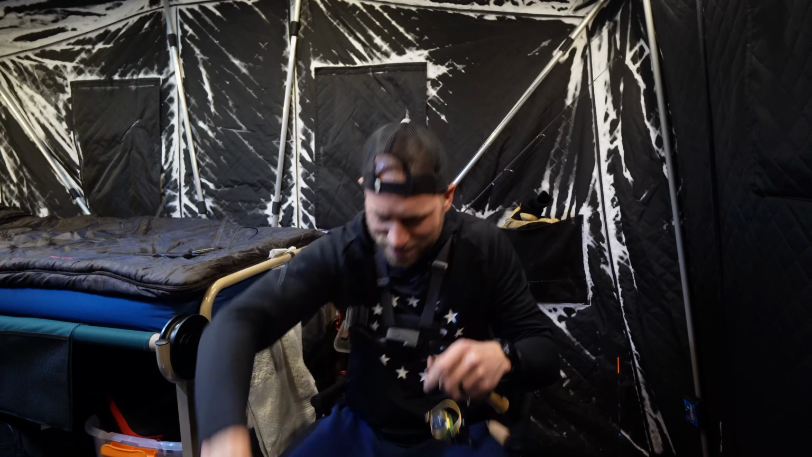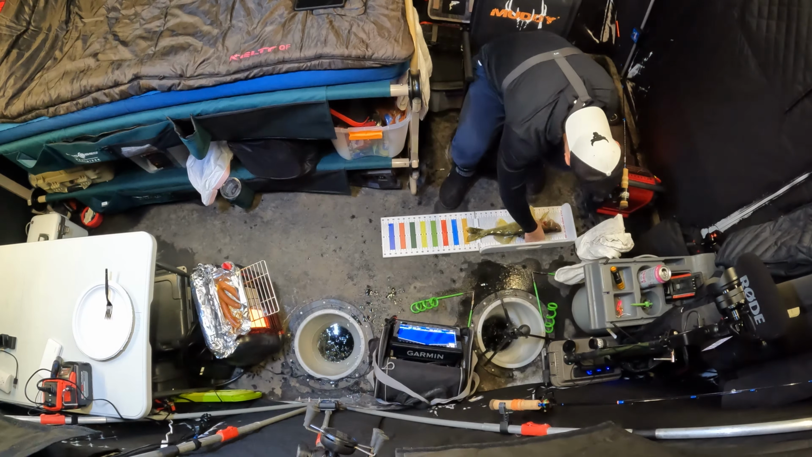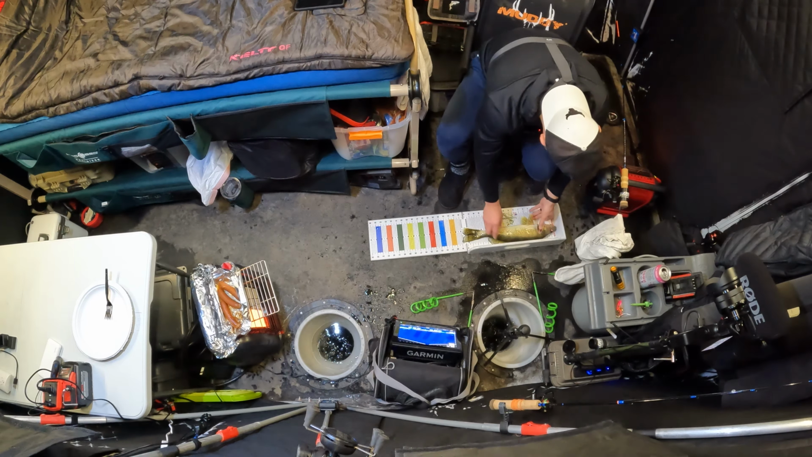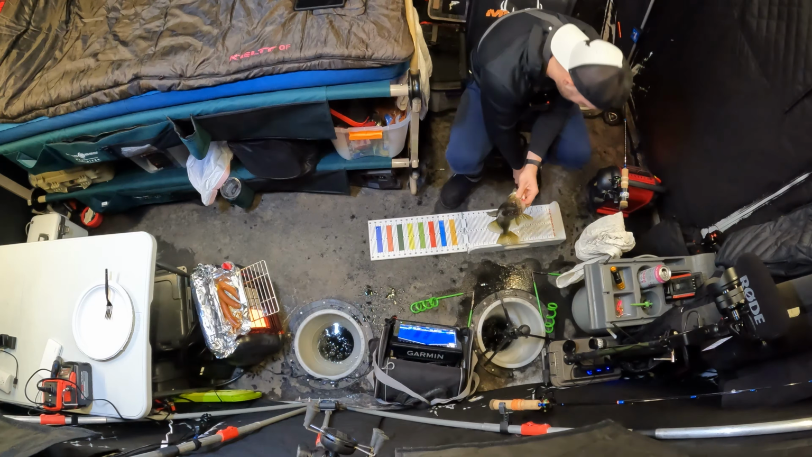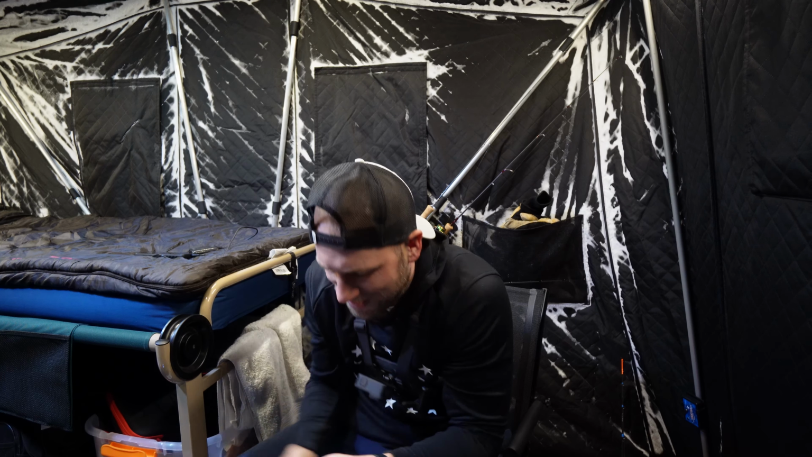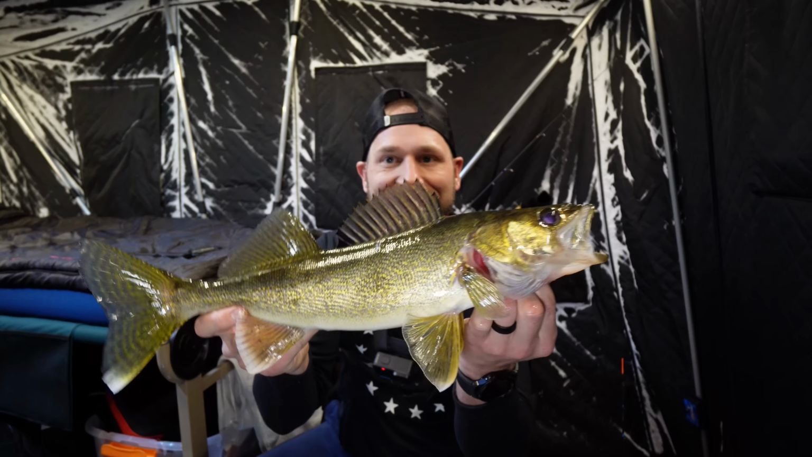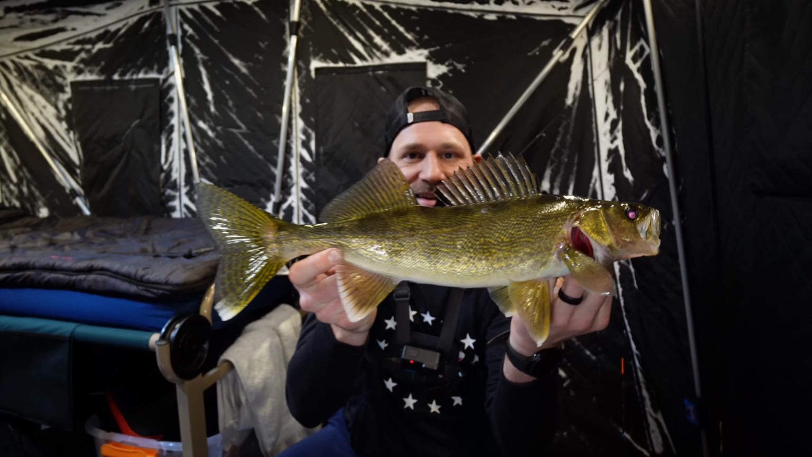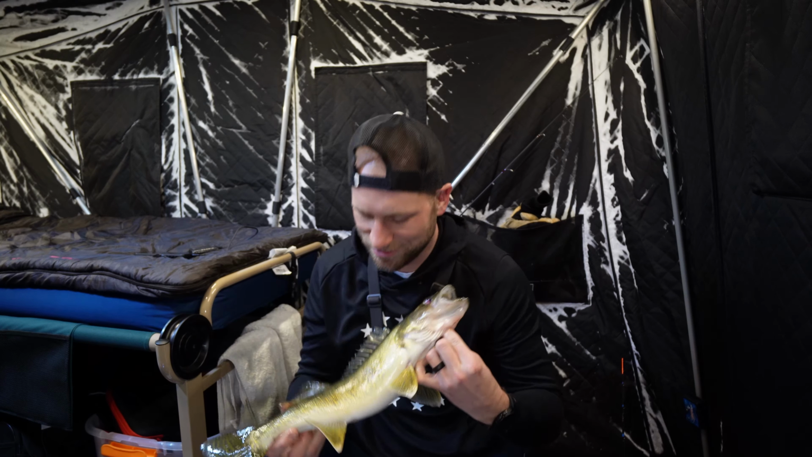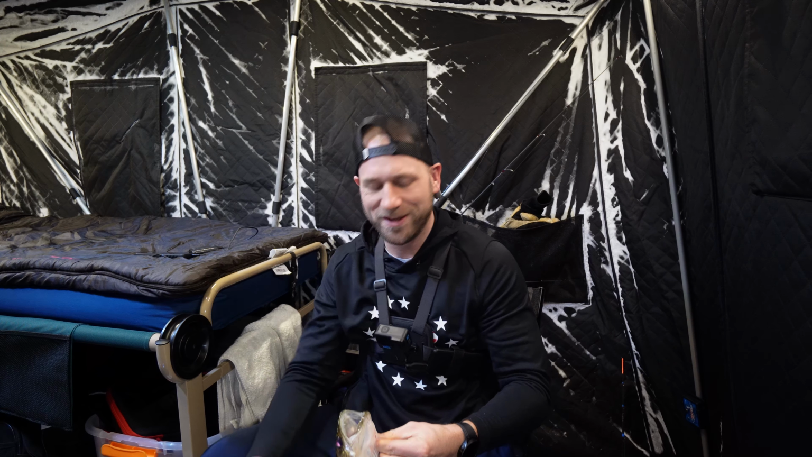Hey, another walleye. Get a quick measure. Could this be lunch tomorrow? It is. 19 inches. We got ourselves an eater on a jigging rod right in the side of the mouth again. 19 incher. This guy's lunch or dinner tomorrow. We're gonna do some catch and cook. I'm excited. All right, she's going in the live well.